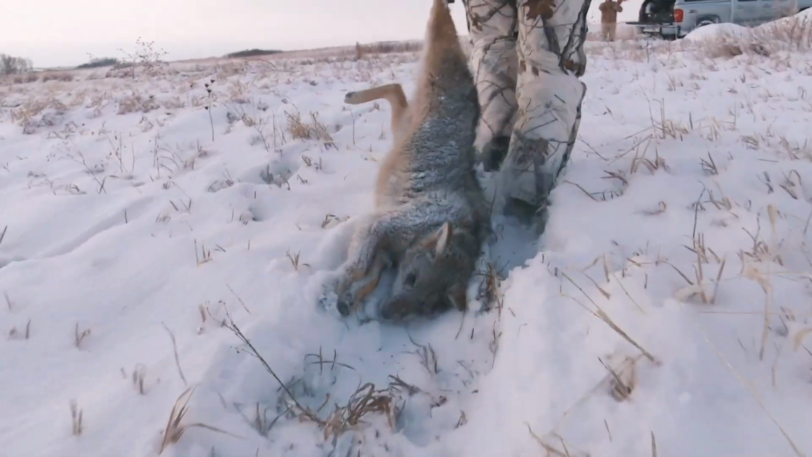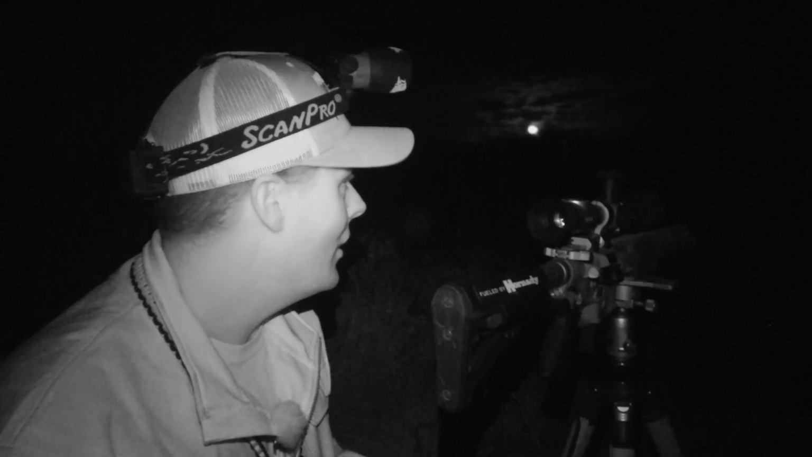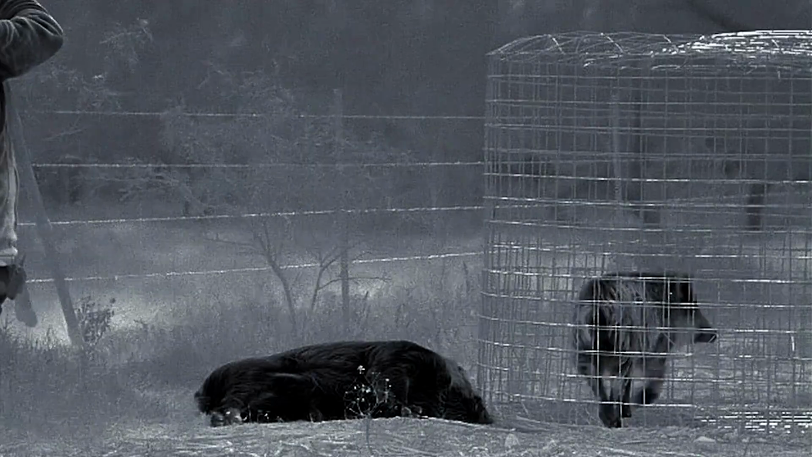Not bad for a little public ground here in Kansas. Had two come up this draw almost just like we wanted them to. We thought we had a pig in the trap. The pig wasn't in the trap, but the big one that we wanted to kill came back.